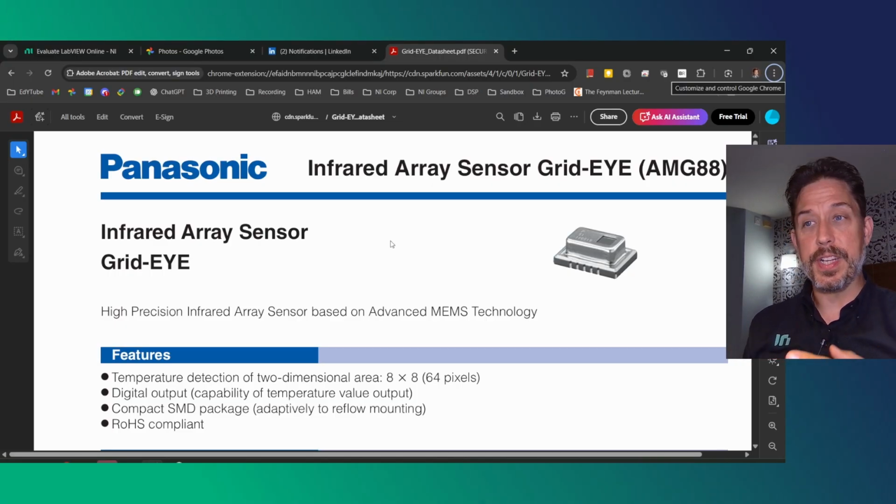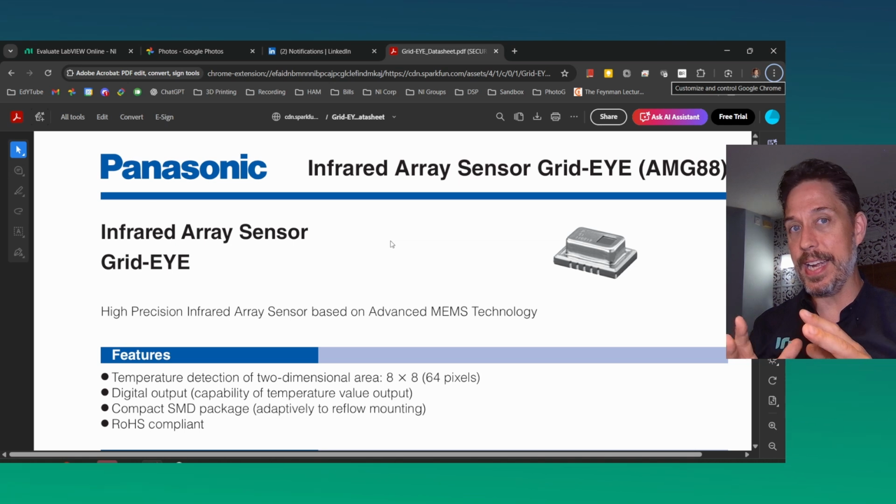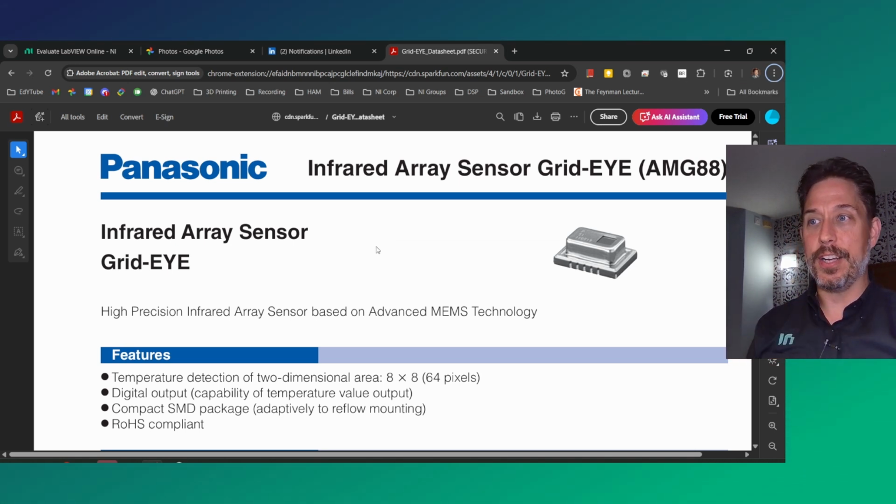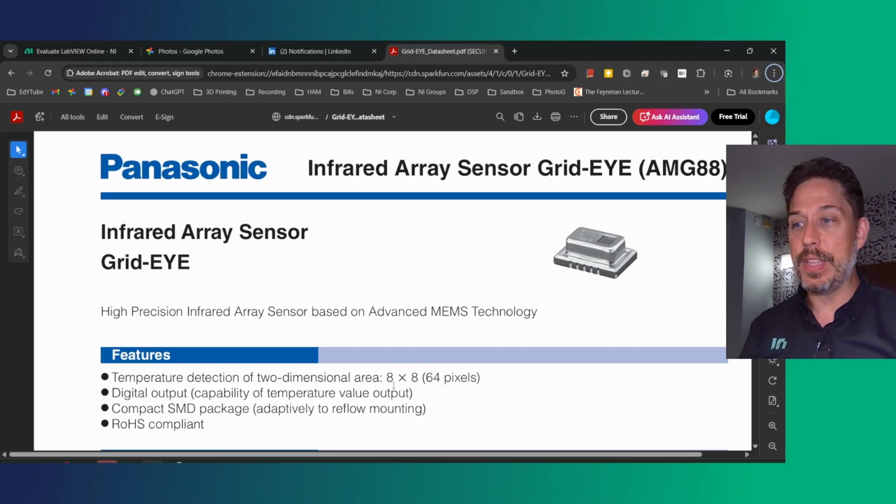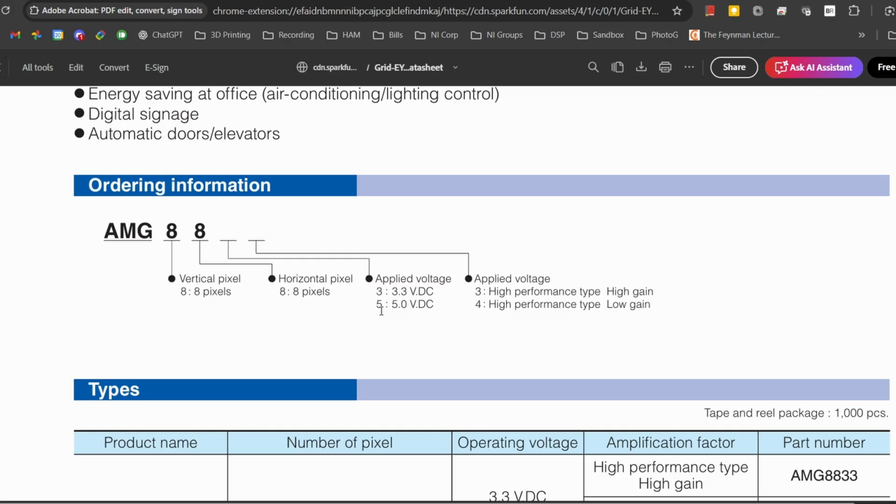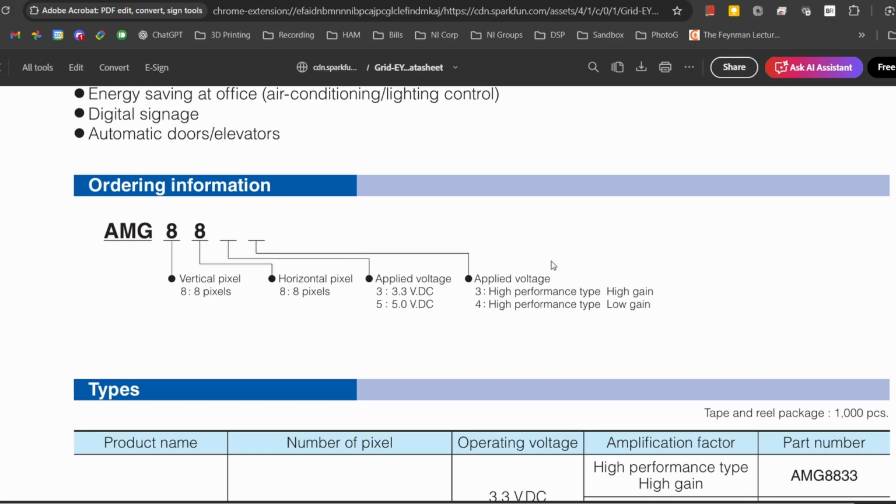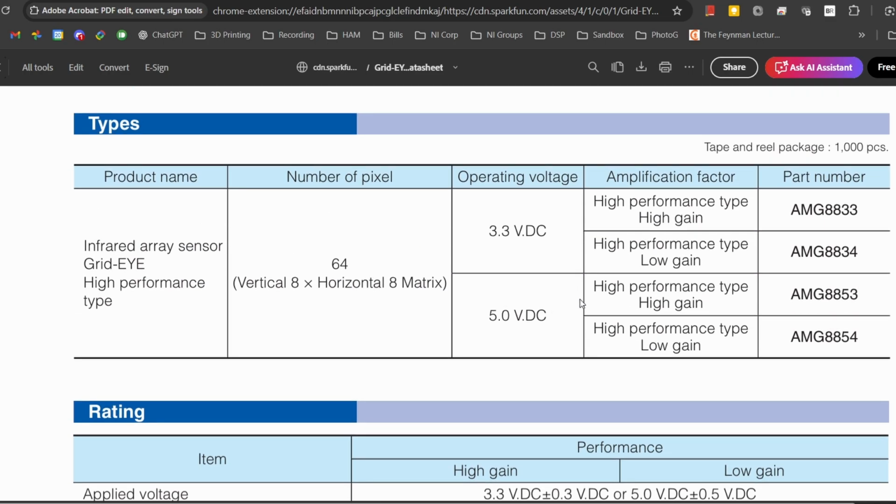All right, so what we're seeing here is the core component on the board that I was looking at. It's the AMG88, in my case it's a 33. They call it an infrared array sensor, so effectively a thermal camera. And it does give you that 8x8 or 64 total pixels. And I think the 33 mine is a 3.3 volt device. And so luckily my Raspberry Pi Pico has a 3.3 volt rail. You can see that noted right there. And then I have the high gain, so it's not going to be able to read as high of a temperature. So it's going to look for more room temperature, I would imagine.